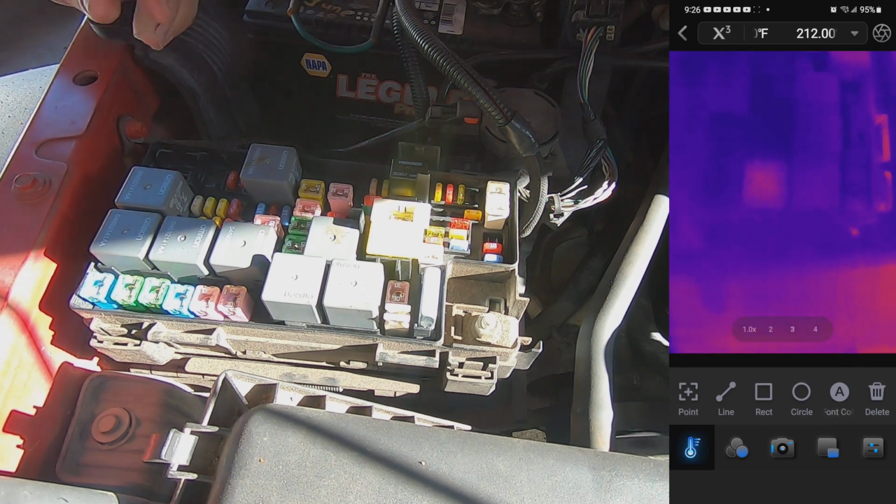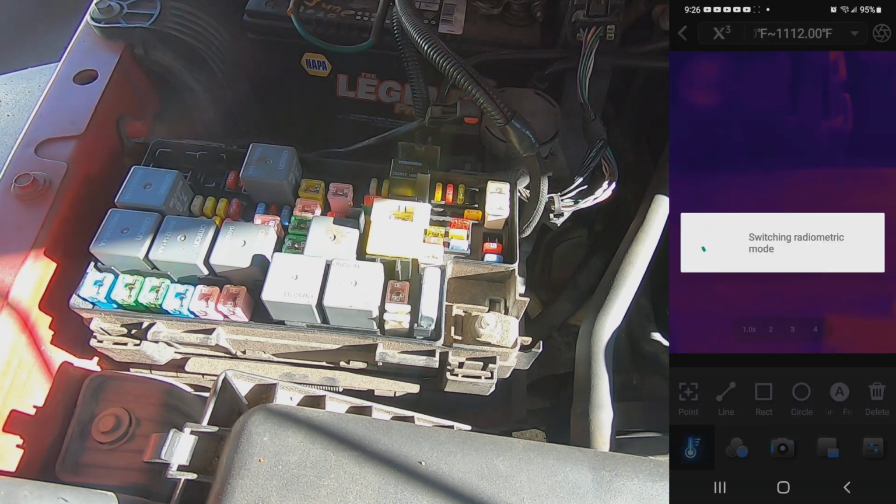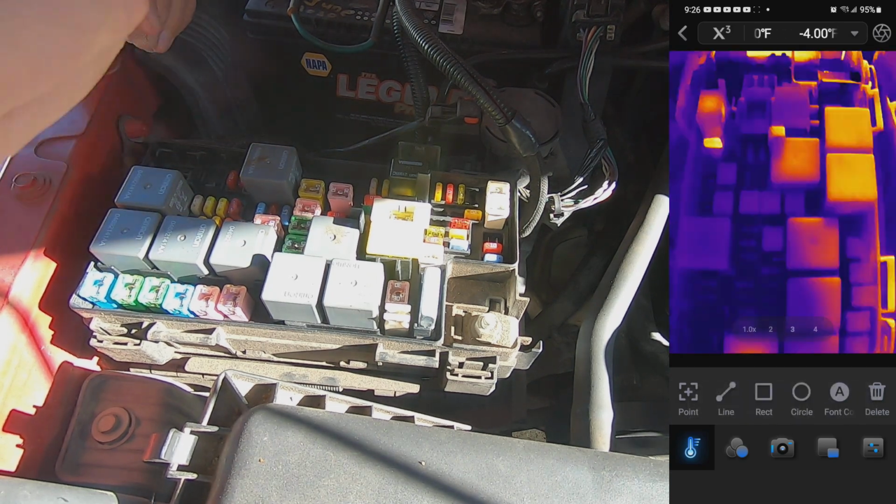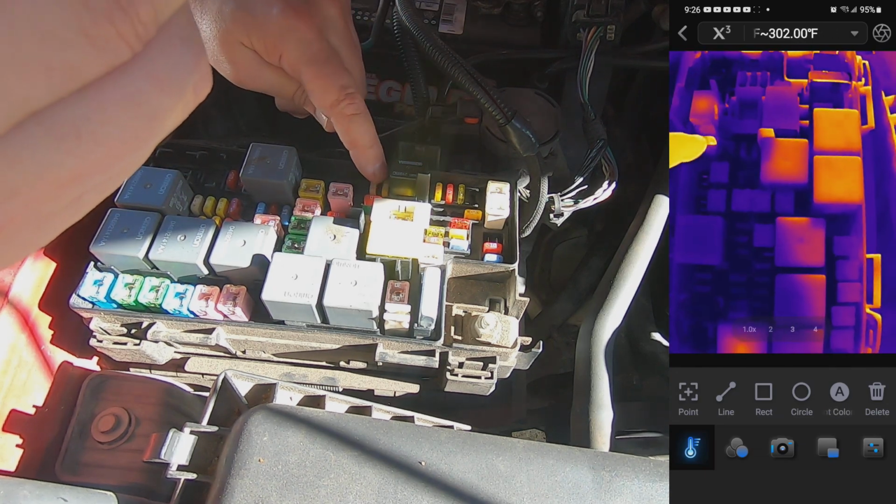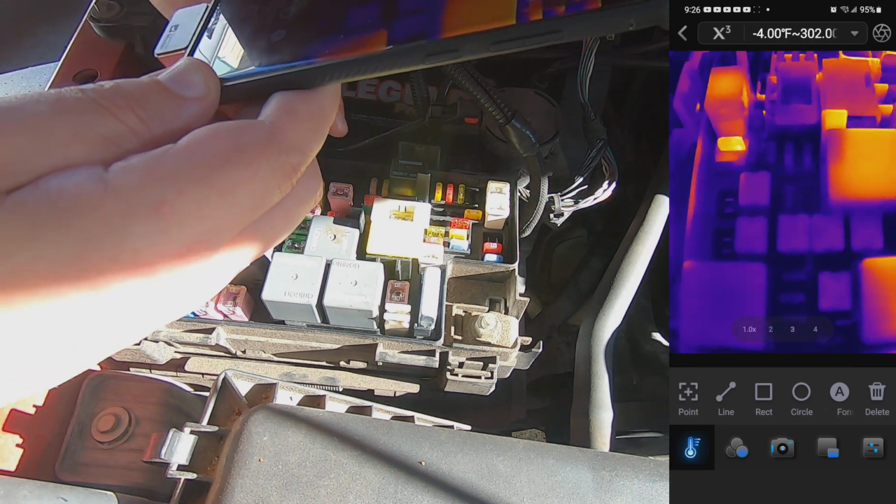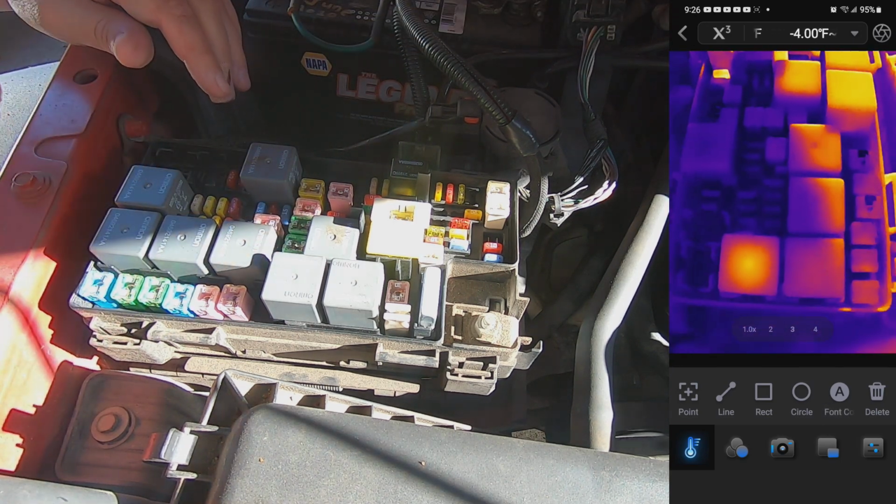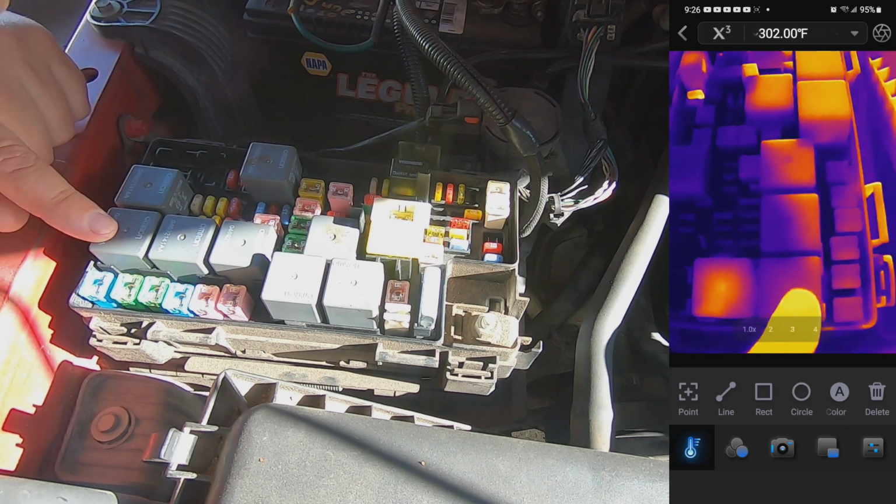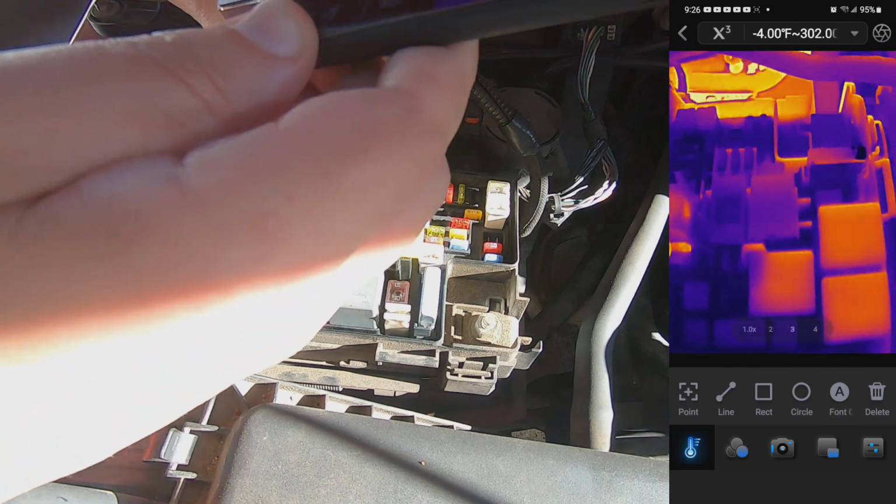This is one thing that I always use this for. Let me switch back to You can see what circuits, where we at. You can see this fuse right there. Whatever that 20 amp is drawing more current than any other fuse in this box. You got this relay right here that you can see it's getting warmer than these other relays. We'll look at this 20 amp and we'll see what that is.